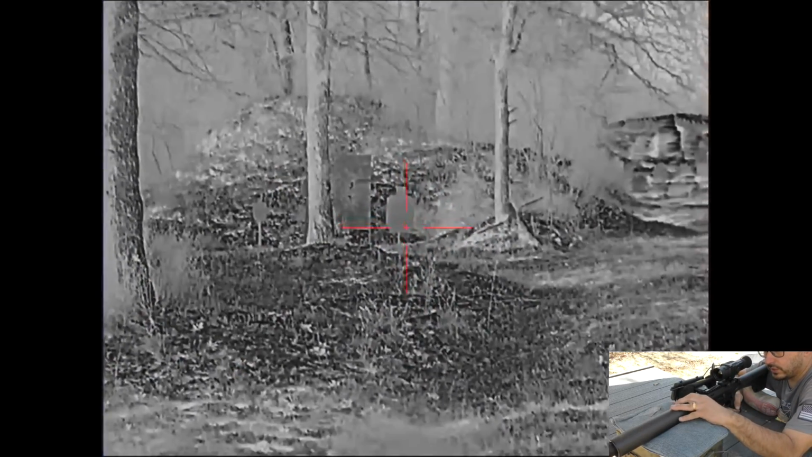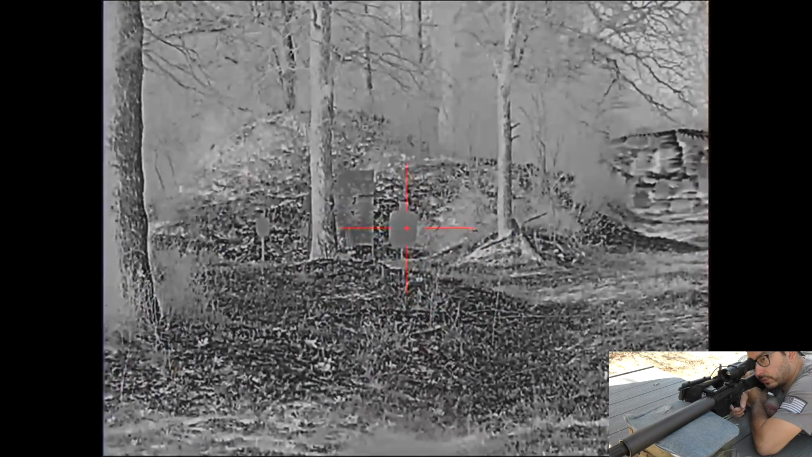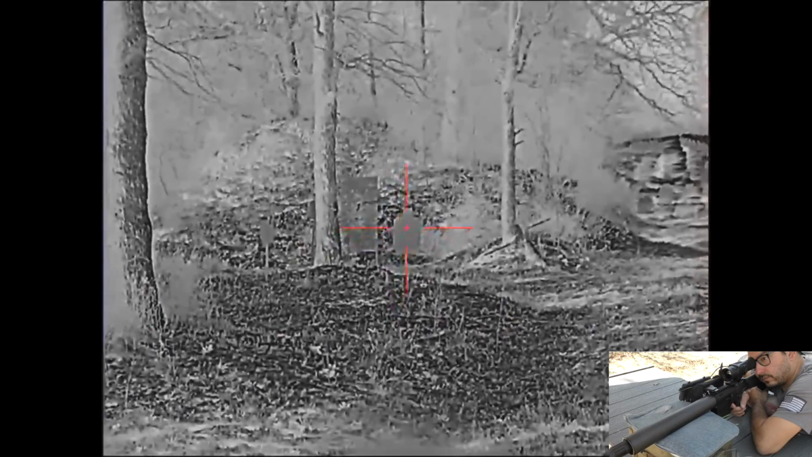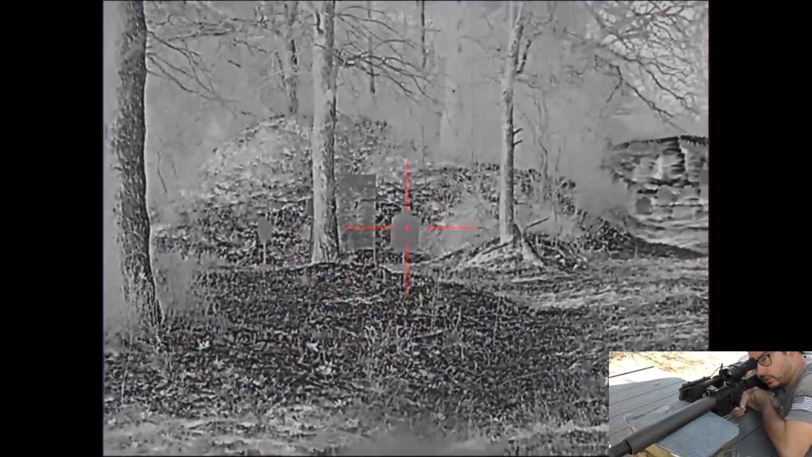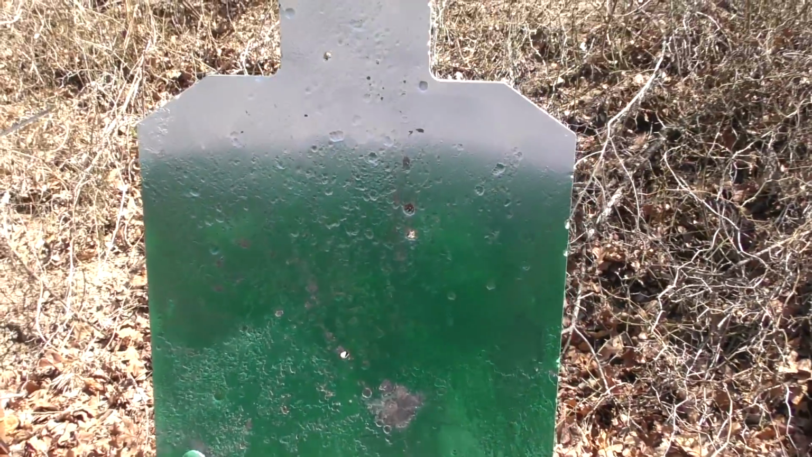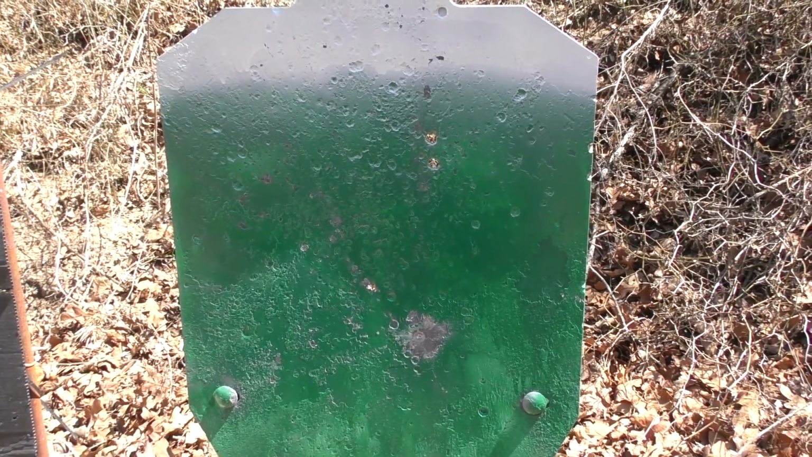Alright, it should only be necessary to send one round down range at 50 yards. We'll go mark the target, and then we'll make our rough zero adjustment and move to 100. I'm going to put this dead center in the chest of the silhouette. To me it appears a little bit low and right, but I'll go verify. Okay, so I would say I was holding about here, and the impact is over here. So I'll show you what I do real quick for making my zero adjustment.